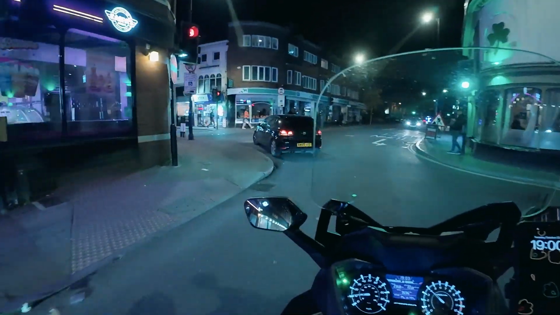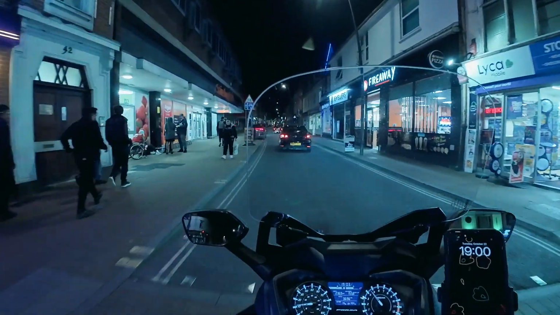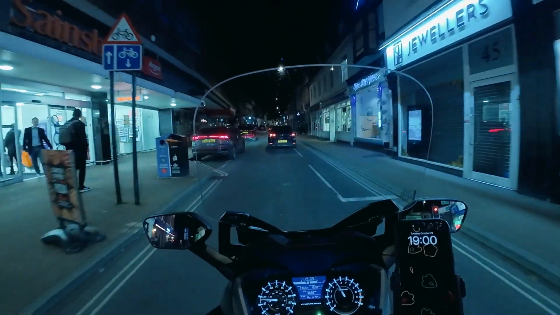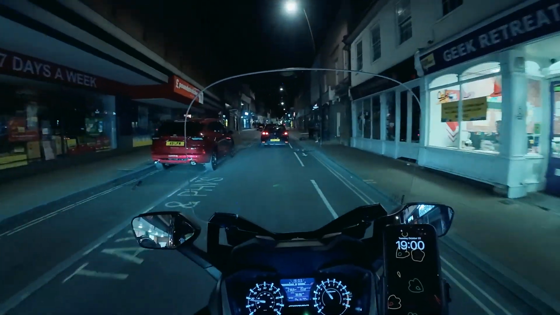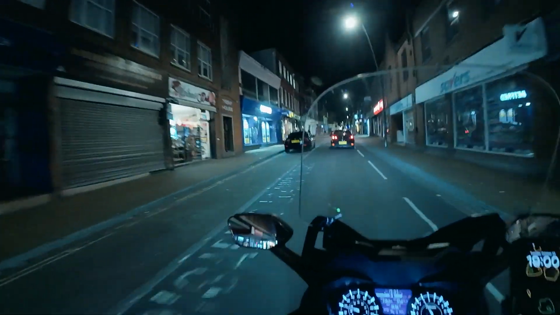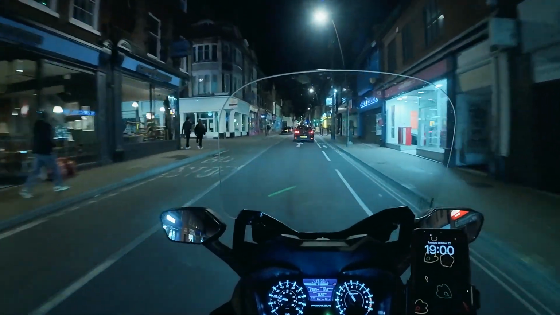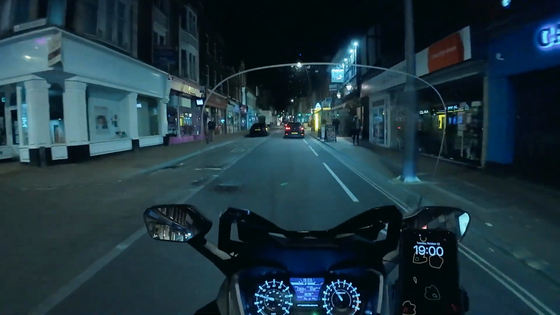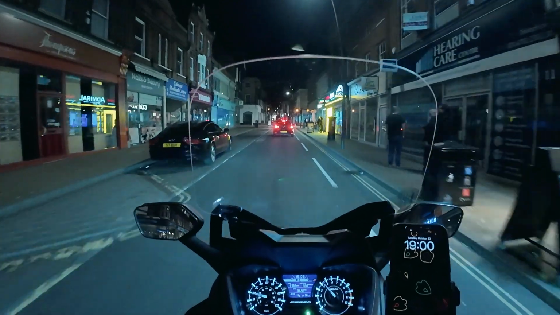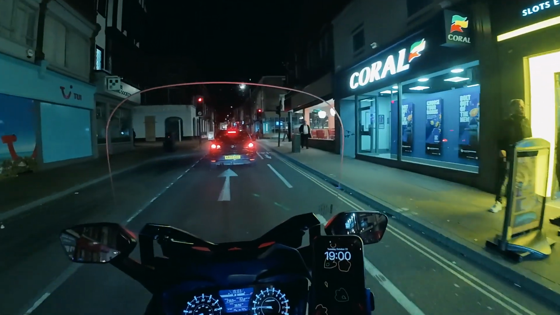Shall we get in left? Let's get in left, if he's getting left. Now I'm wondering if I'm allowed to go left. Everybody else is going left. Maybe it's between certain times. No, I'm not sure.